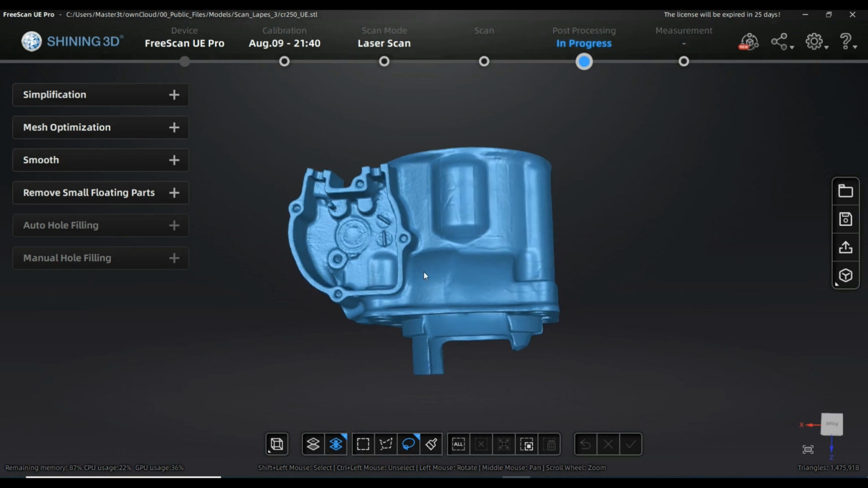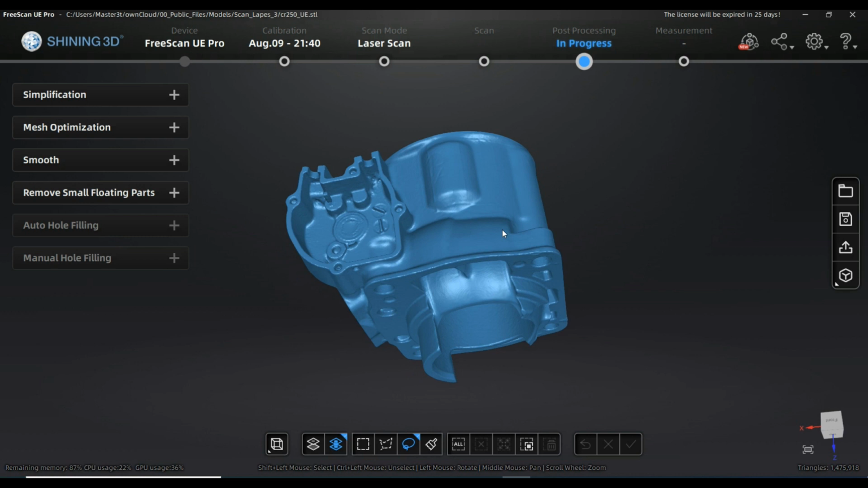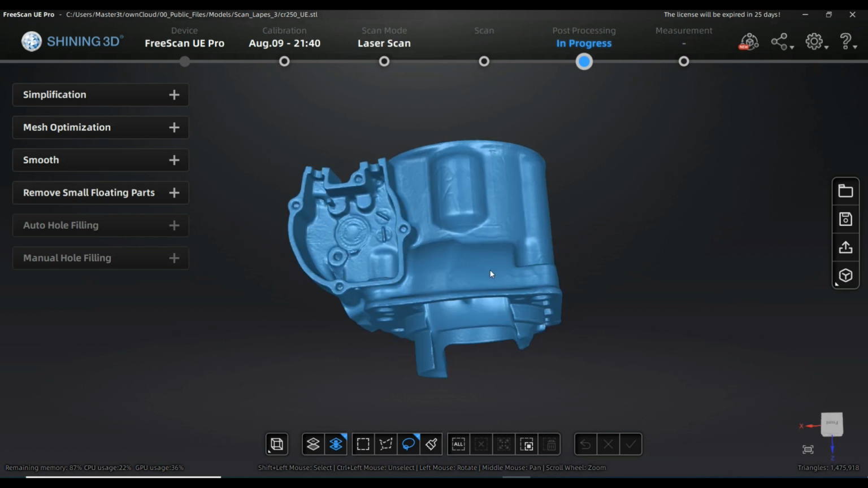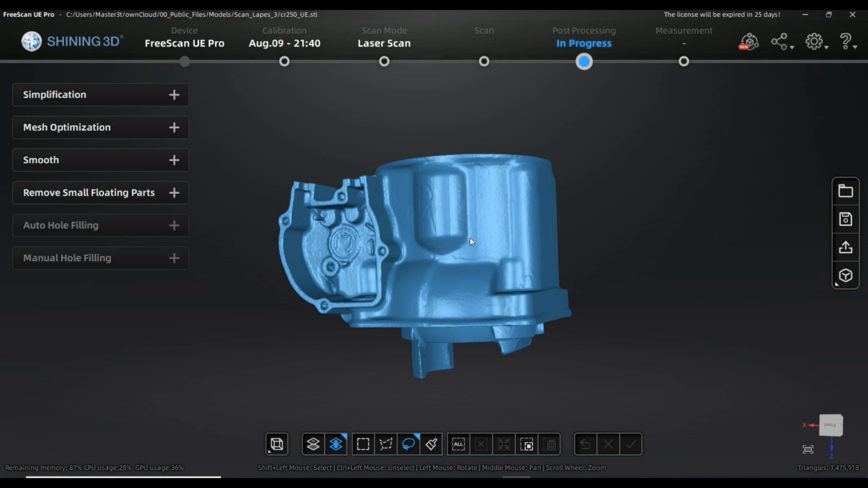So we received a pretty decent scan from a cast part. I think this is not too different from what we have seen before from the UE11, but right now we will switch to the wooden part and check what's under the hood regarding detail resolution of small details like wood structure and so on. And yeah, let's see how it will look.